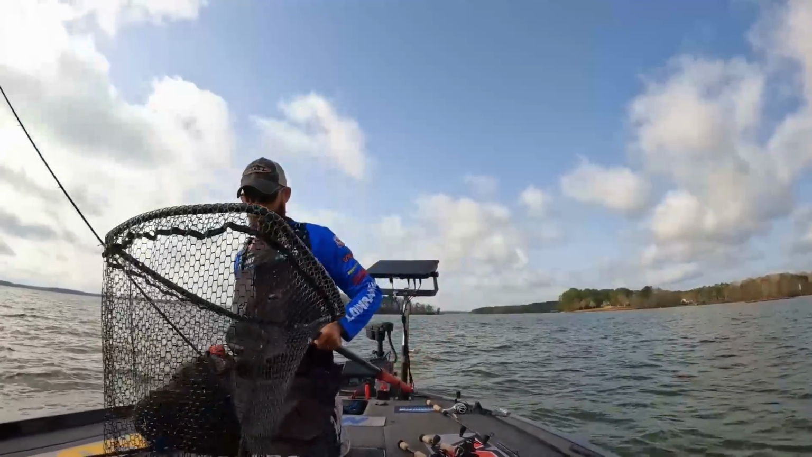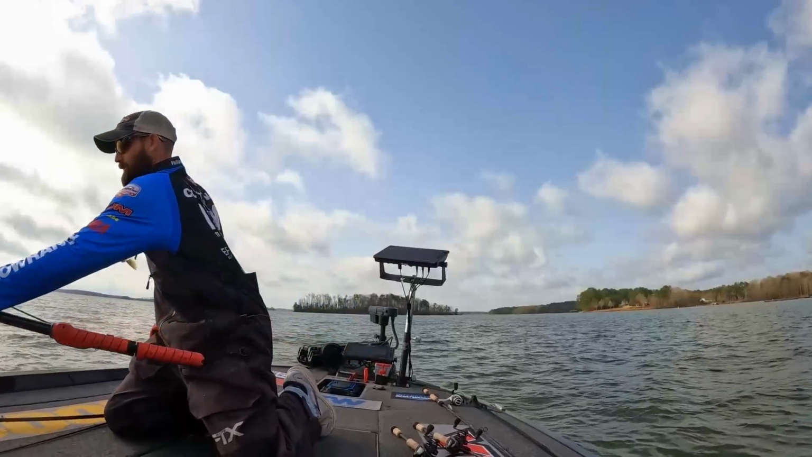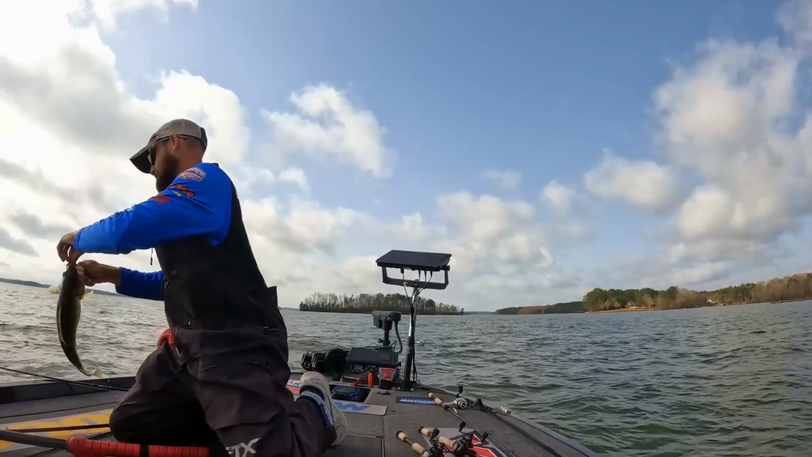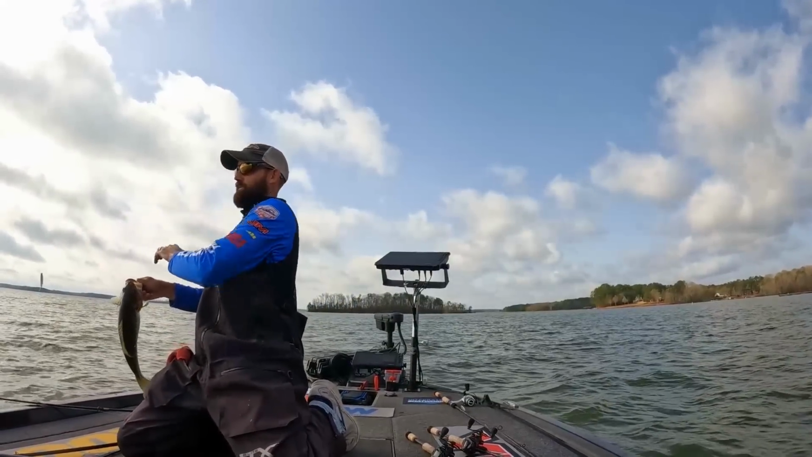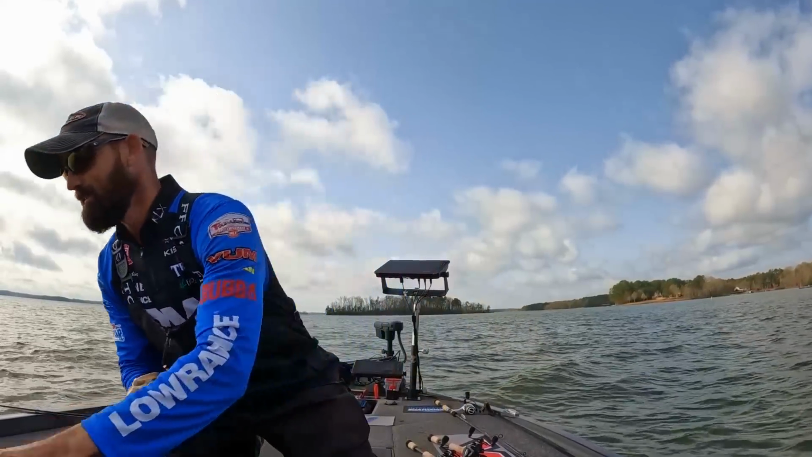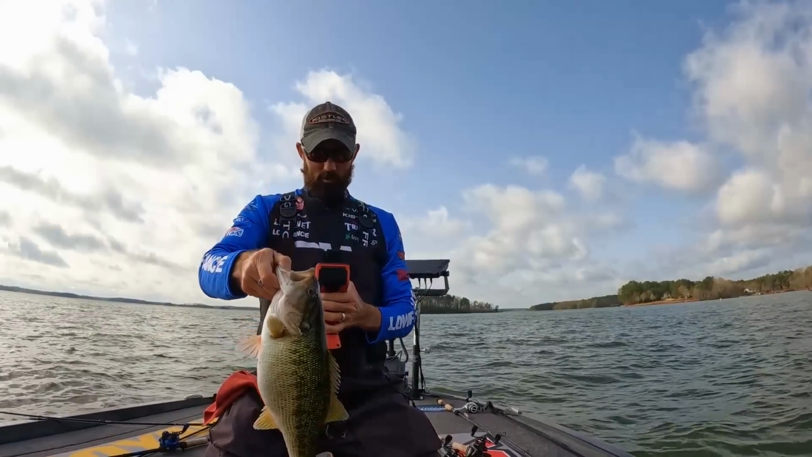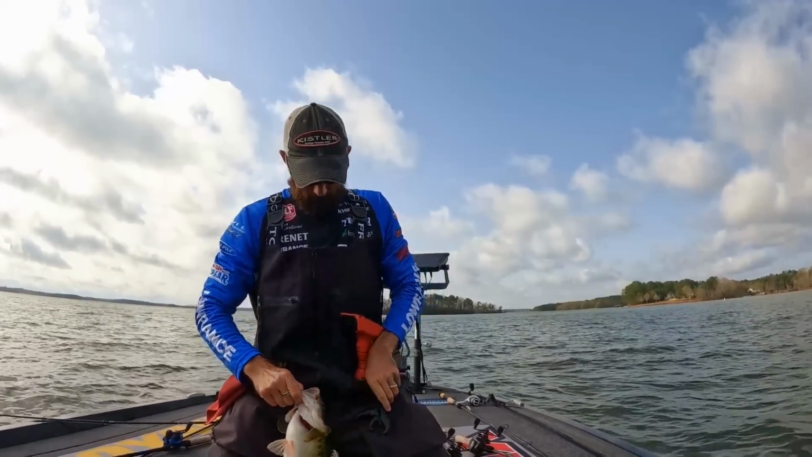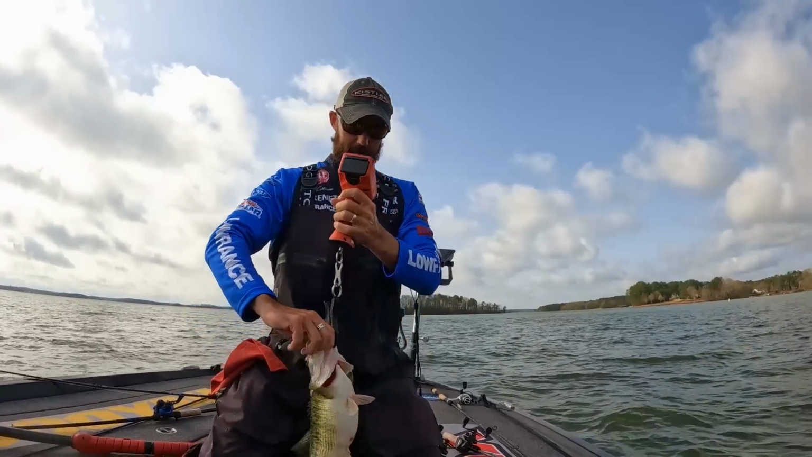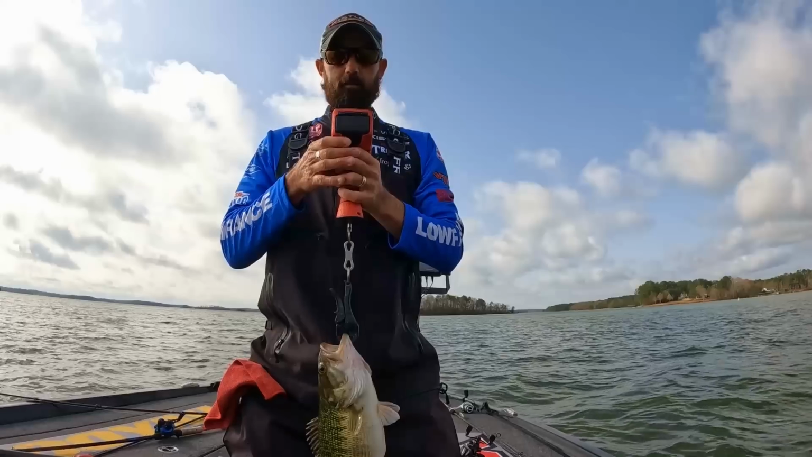That'll pull that pound and a half out. It's not big, but he is so fat. Yeah, he wasn't coming off. So. Look how fat that beautiful spotted bass is. That's definitely not one of them long skinny males. That's a 2.5 pounder.